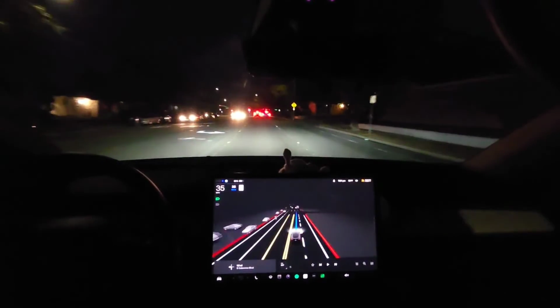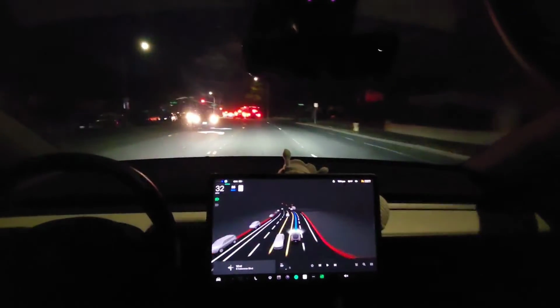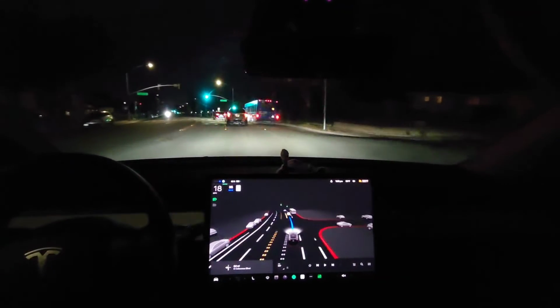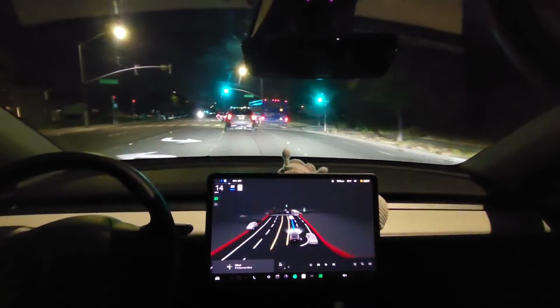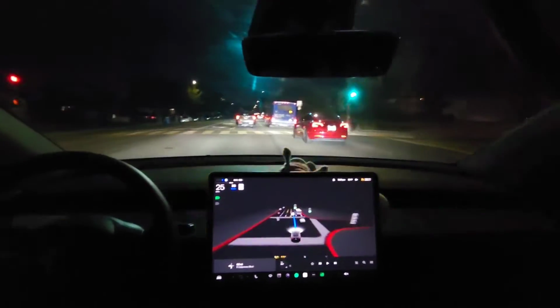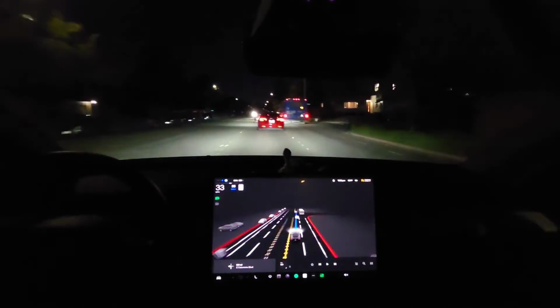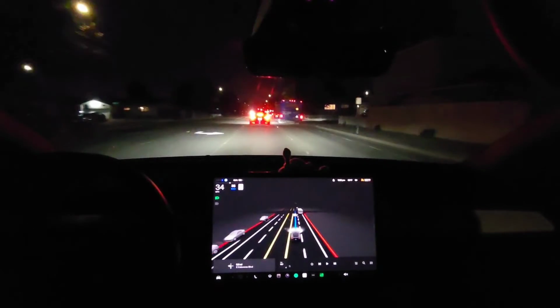See, it saw that car driving in. Okay. Here we go. That person's driving like crazy. That's the car that was going through the intersection as I was going.